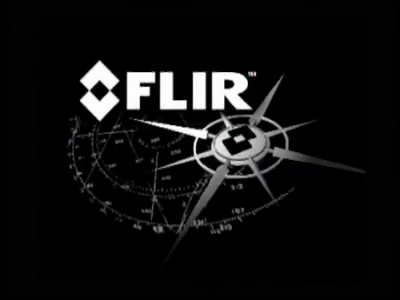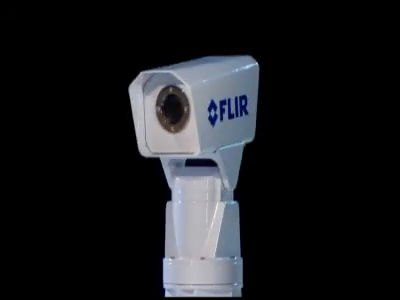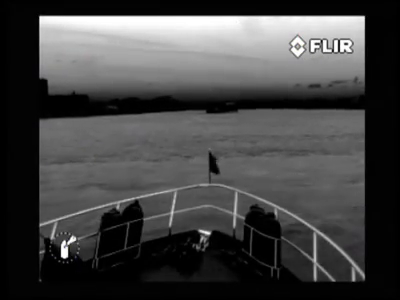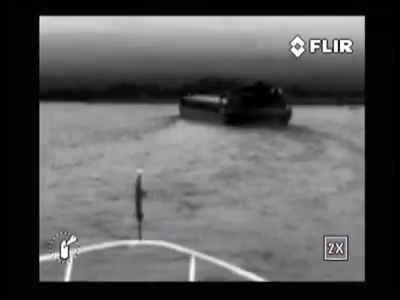This button switches the navigator on or off. The home button moves the navigator to an operator predefined position. When held down for at least 4 seconds, it sets the current position as the new home position. The zoom button switches between 1x and 2x electronic zoom.